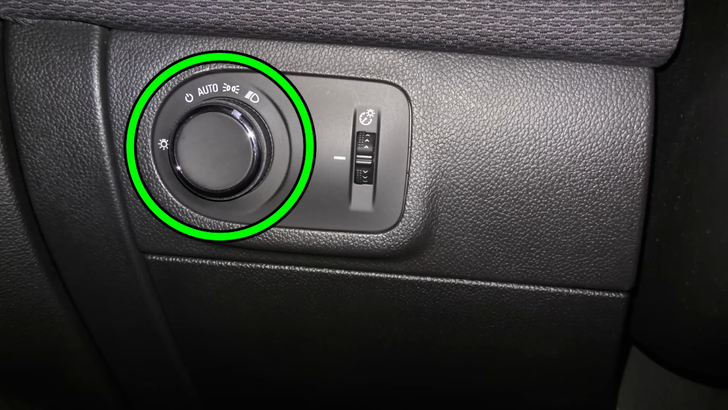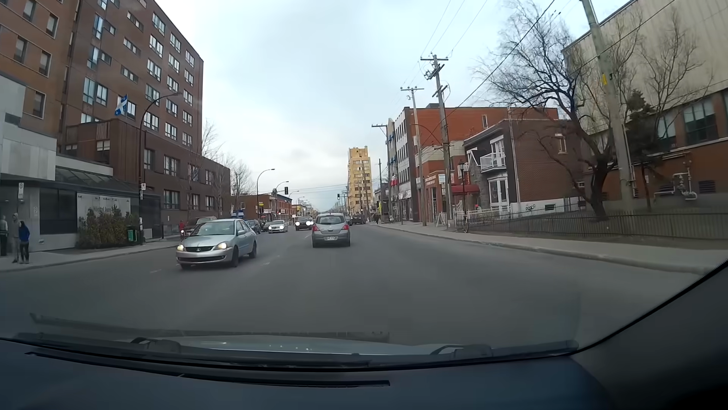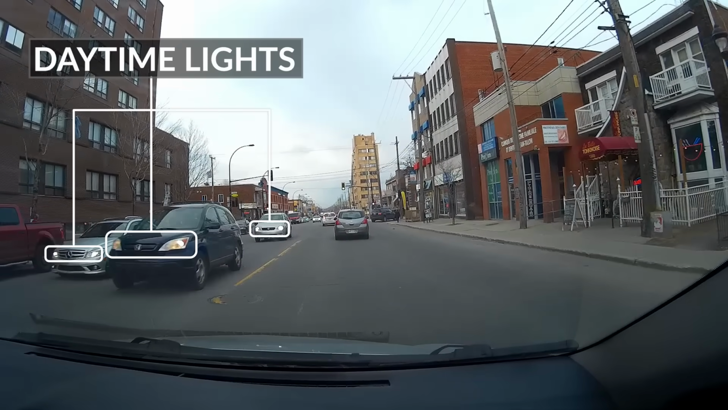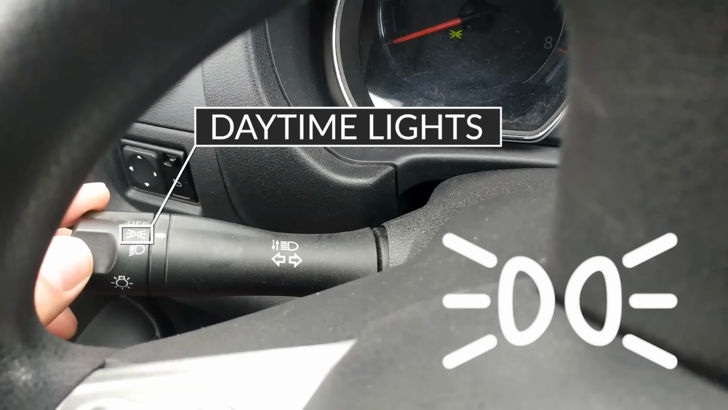The most common positions are off. In the off position, which is pretty self explanatory, the lights are off, but in some vehicles, the daylights will still be on if the engine is running. More on that later. The second position is for the daytime running lights, also called fog lights sometimes.